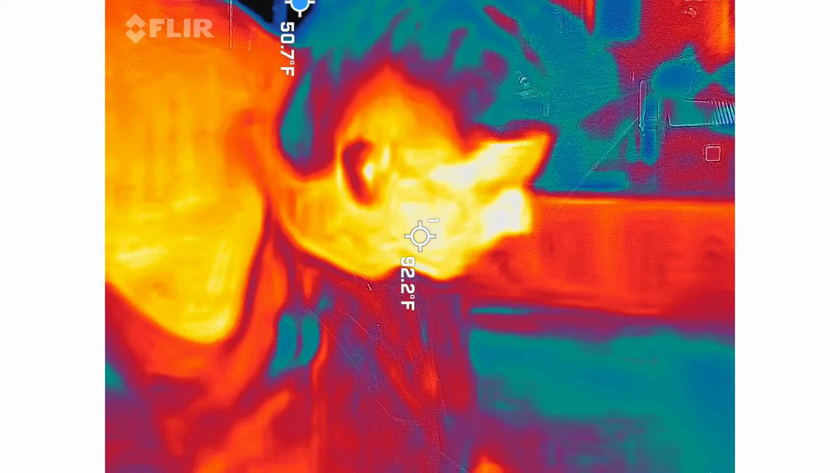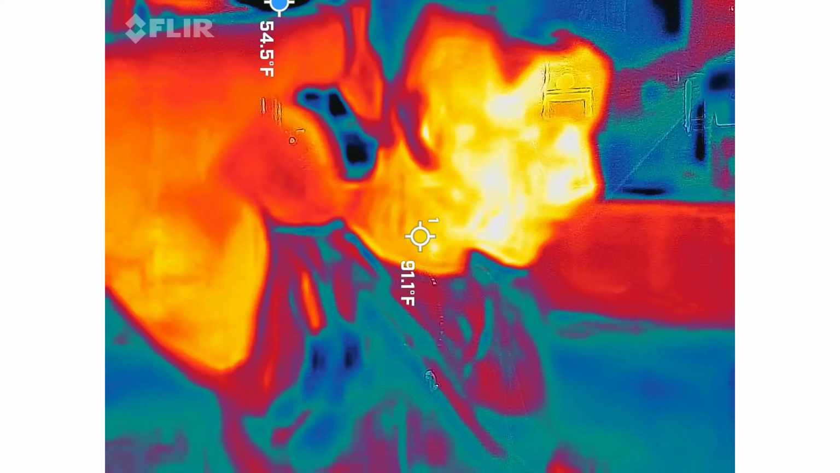4 is the correct answer for the number of children, and Elizabeth is actually Eliza's real name, her full name. She went by Eliza. Her real name is Elizabeth. Holy shit. That's crazy. But yeah, it's gonna be hard to make this thing out. That's the point of it.